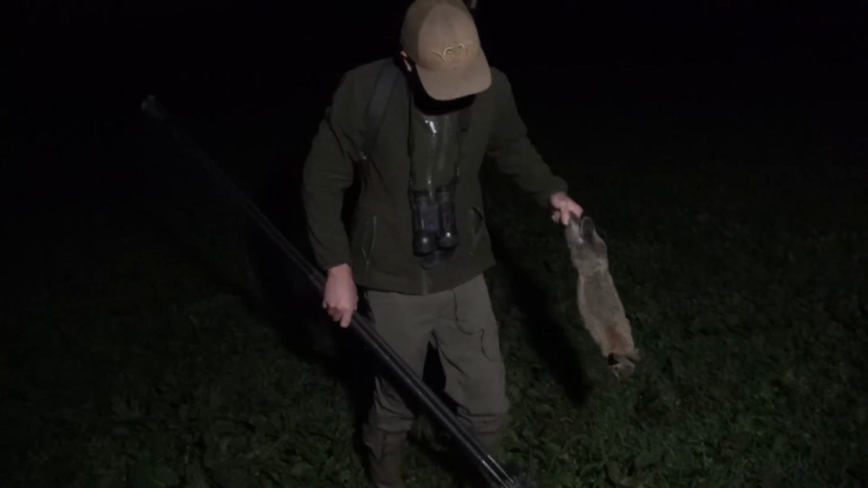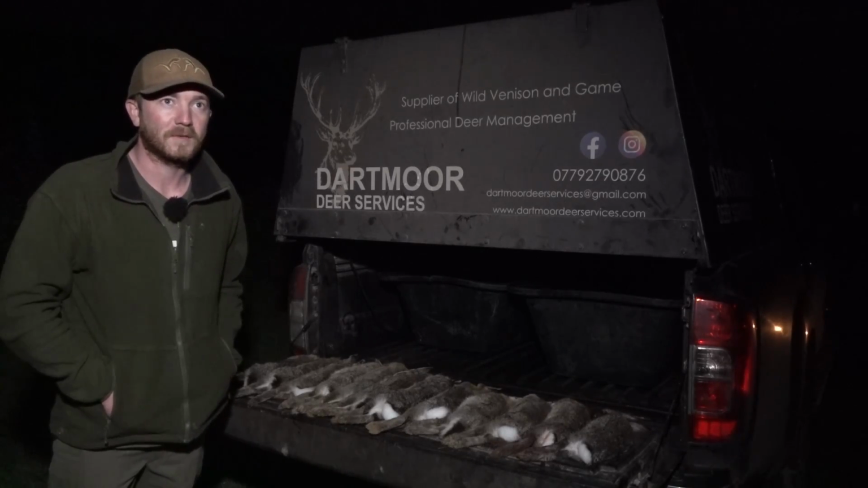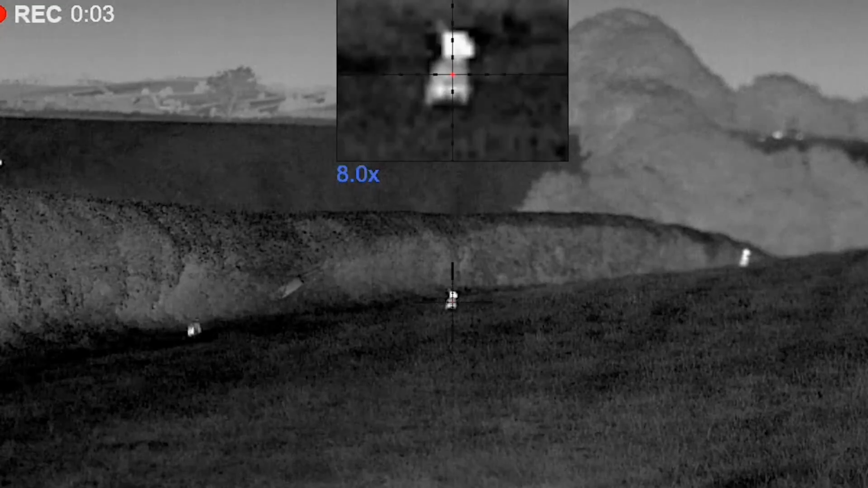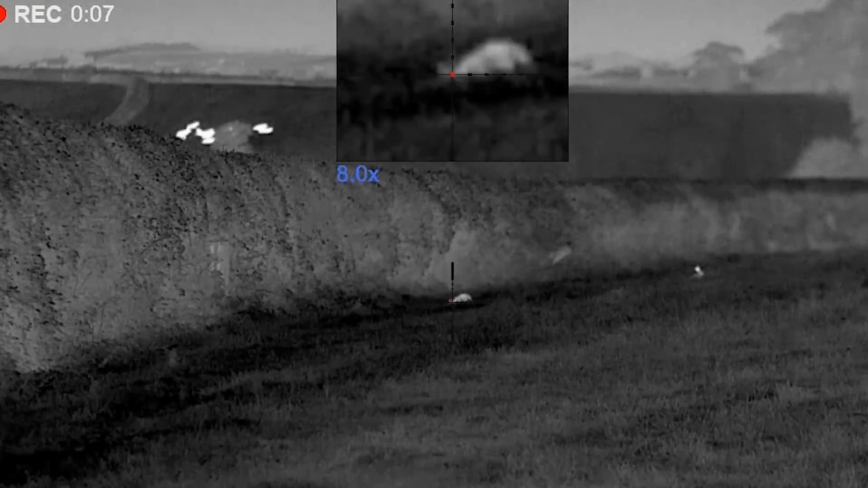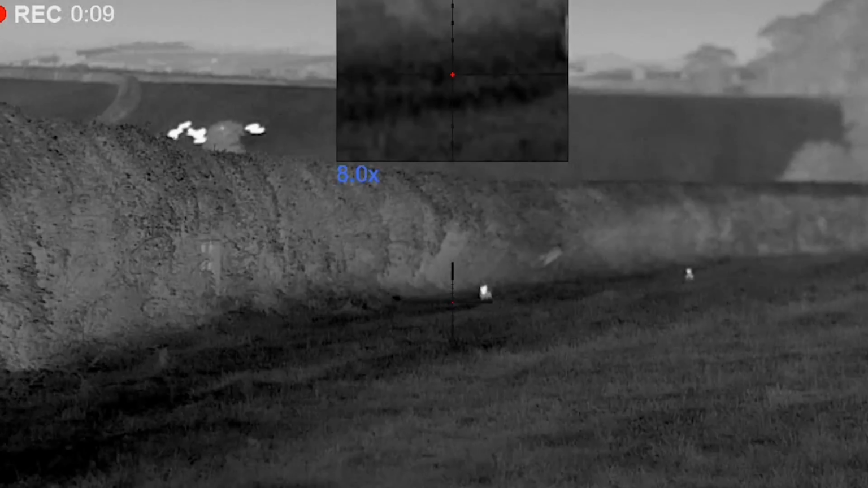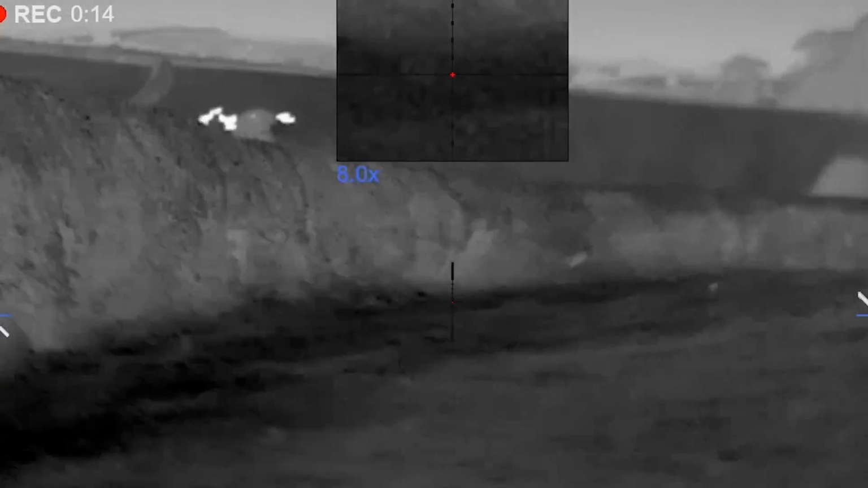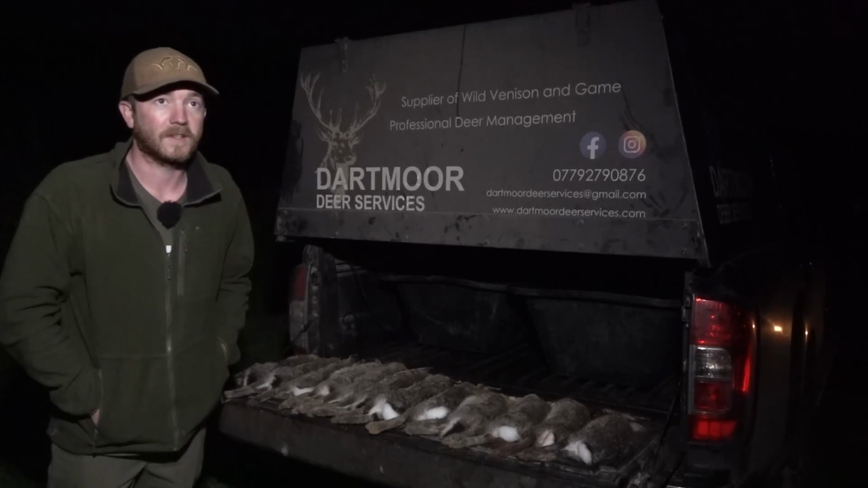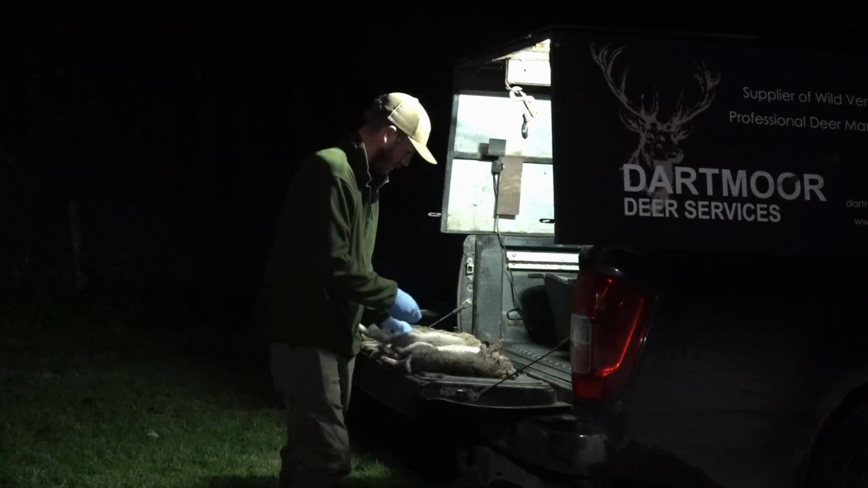These rabbits haven't been shot at, so they were just staying in their little groups and picking a few off at a time sort of thing. So earlier on in the year on this farm I shot a fair few hundred actually, and I've rested it and they've come back. So I mean, we haven't even gone to the hot spot as such. It's good. A field like that makes it all worthwhile.